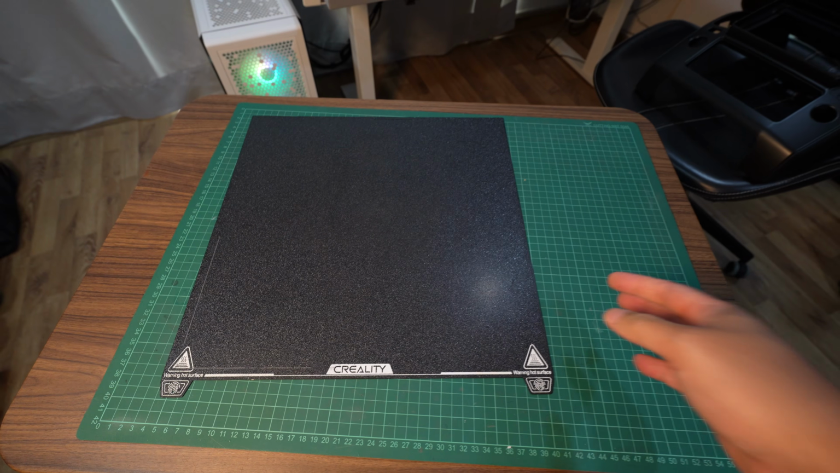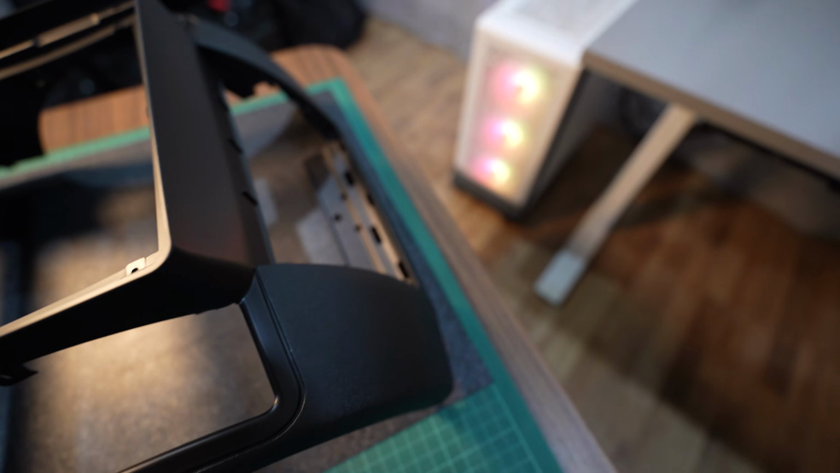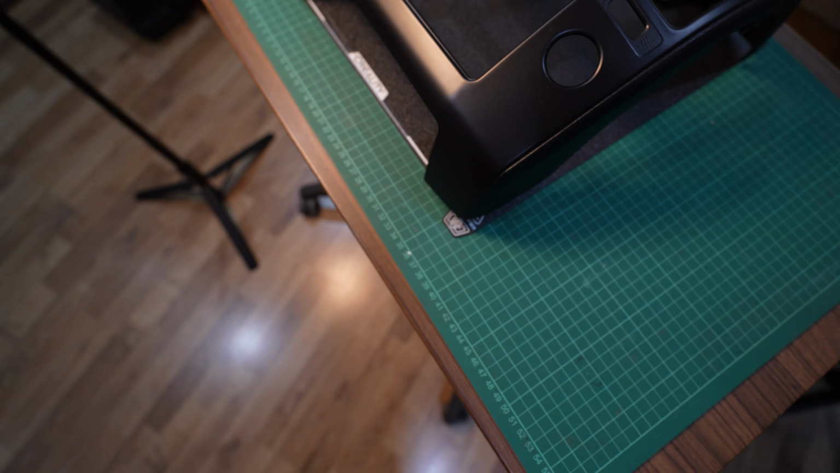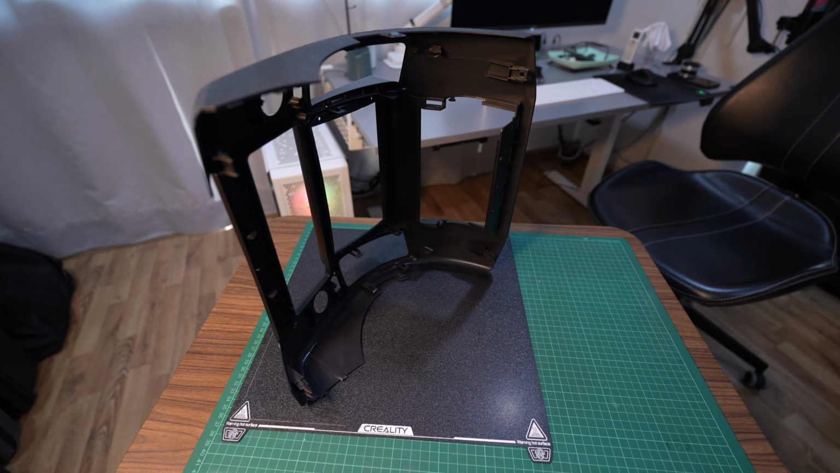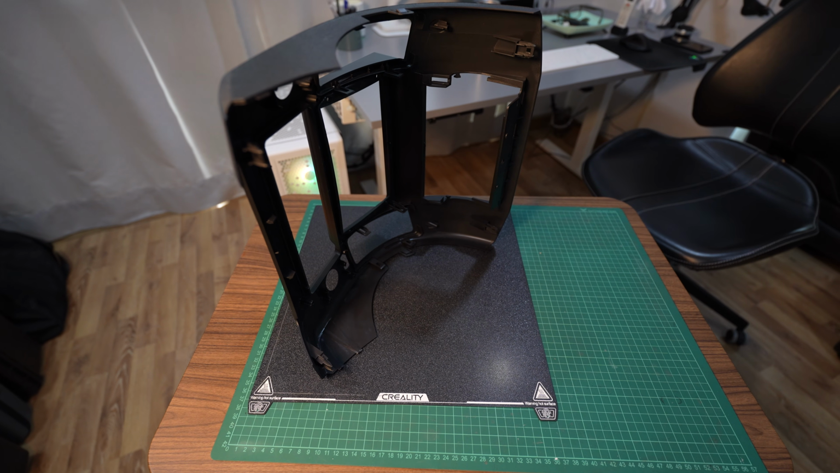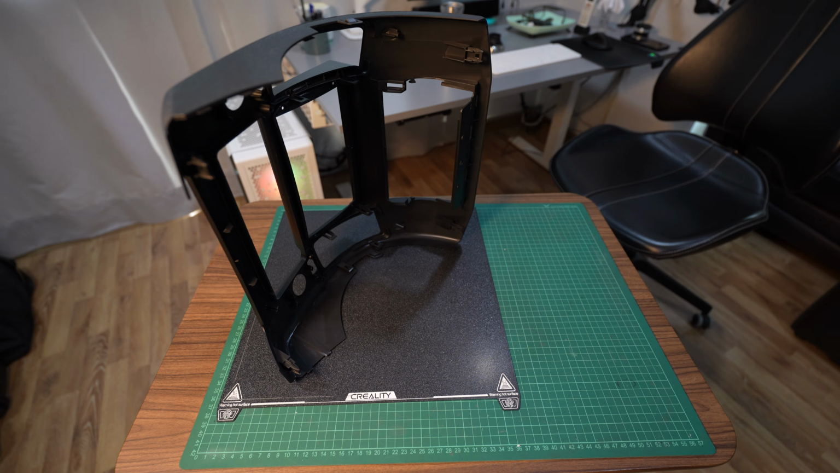My Creality K2 Plus has a 35 by 35 cm build plate. That's about 2 cm too small if I print the part flat like this. But if I stand it upright, it ends up 2 cm too tall and needs way too much support. I might have to split the model and join it mechanically instead.